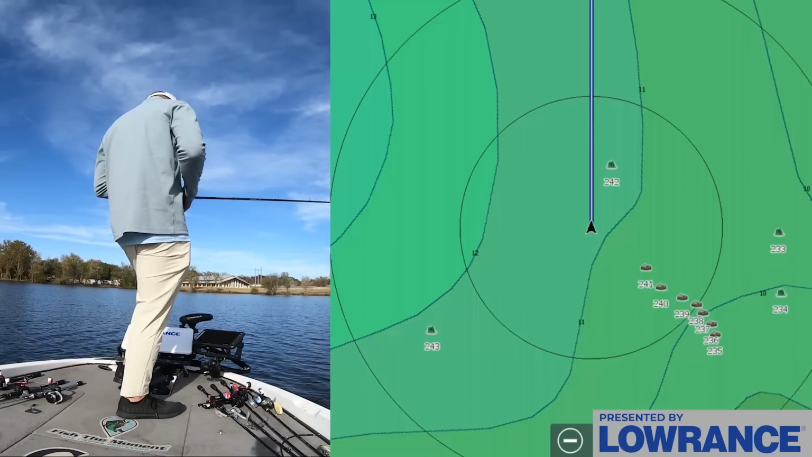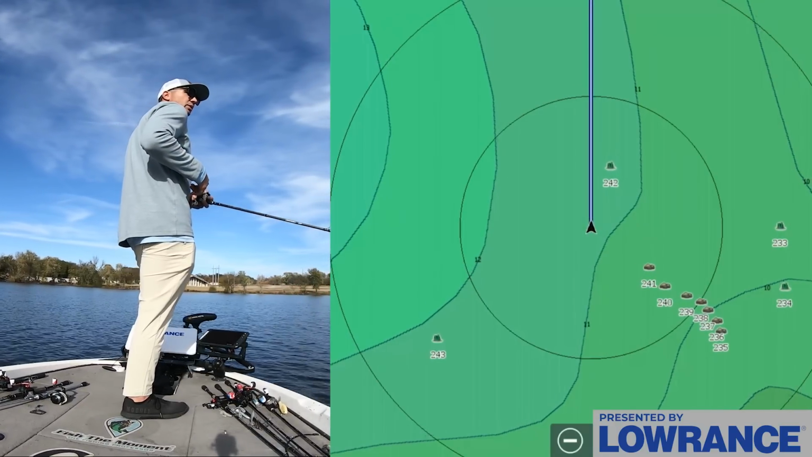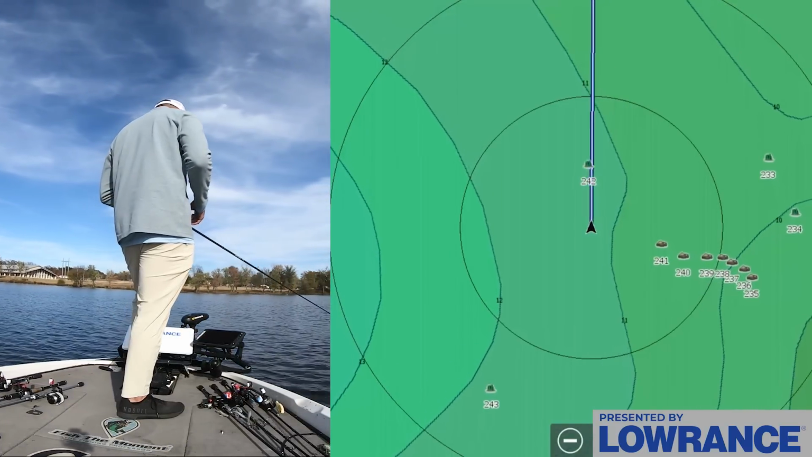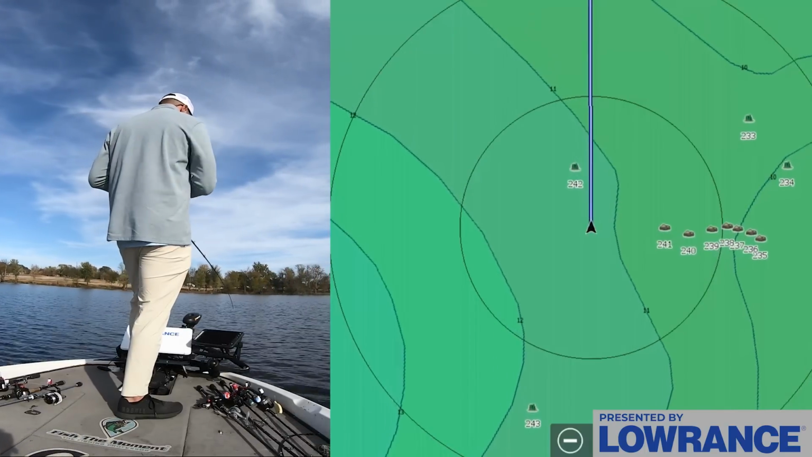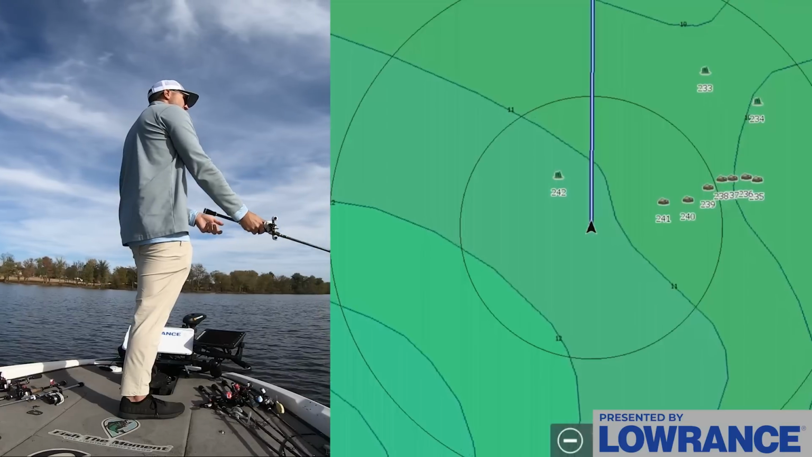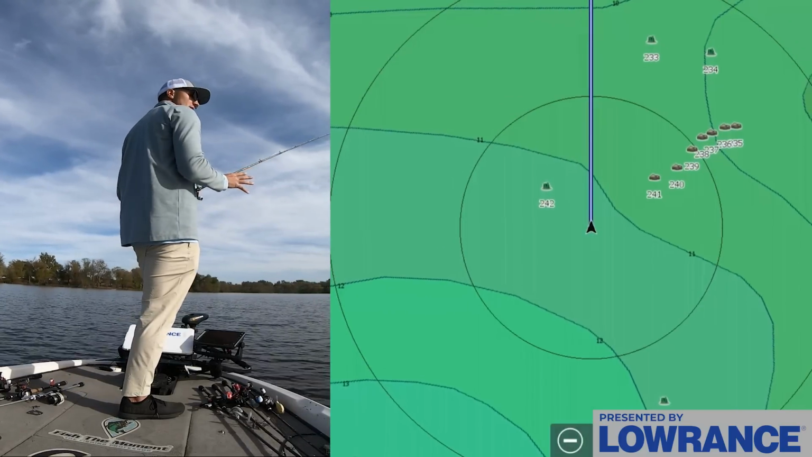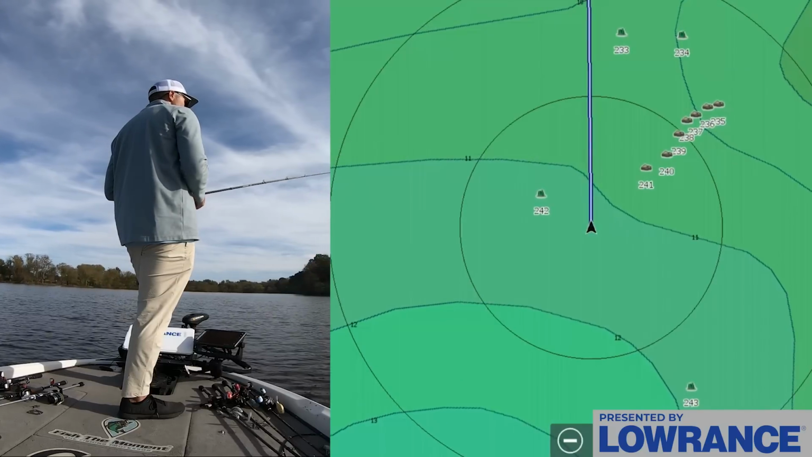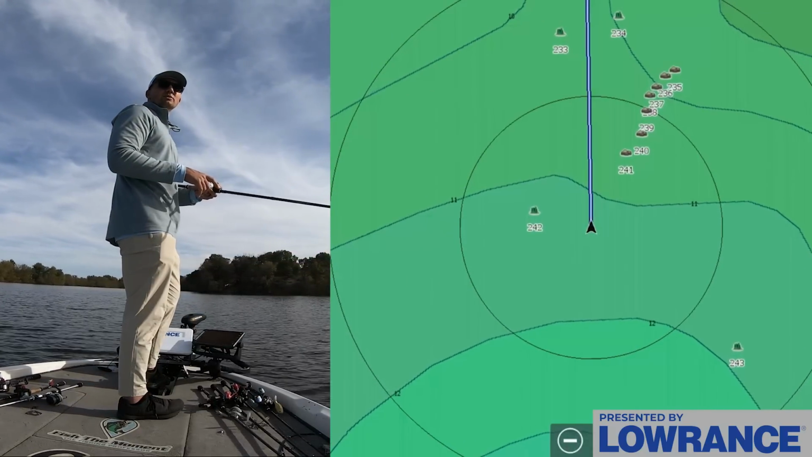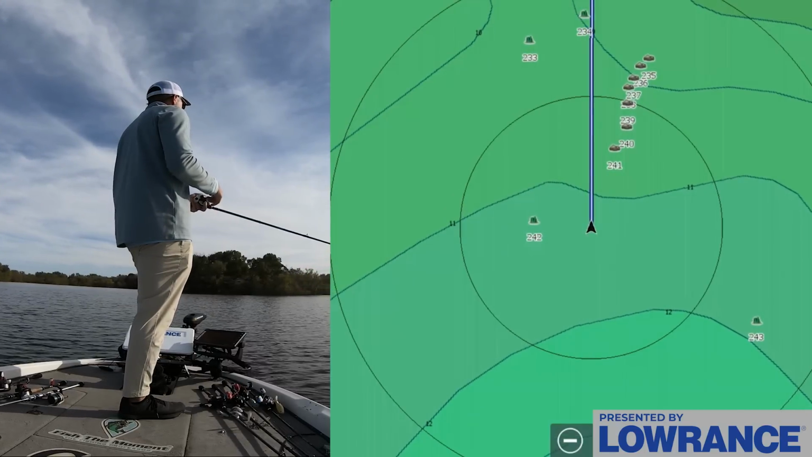But that's what's supposed to happen in theory. We'll see. This one didn't get bit off of it. I just marked this one randomly because it was kind of out here in this general zone, so nothing on that deal. Again, 3 or 4 casts in a brush pile maximum, and I move on. I catch 95% of the fish that I catch out of brush piles on my first 3 casts. When they want to eat out of a brush pile, they just eat. You don't have to mess around with them too much. So that's kind of the idea.